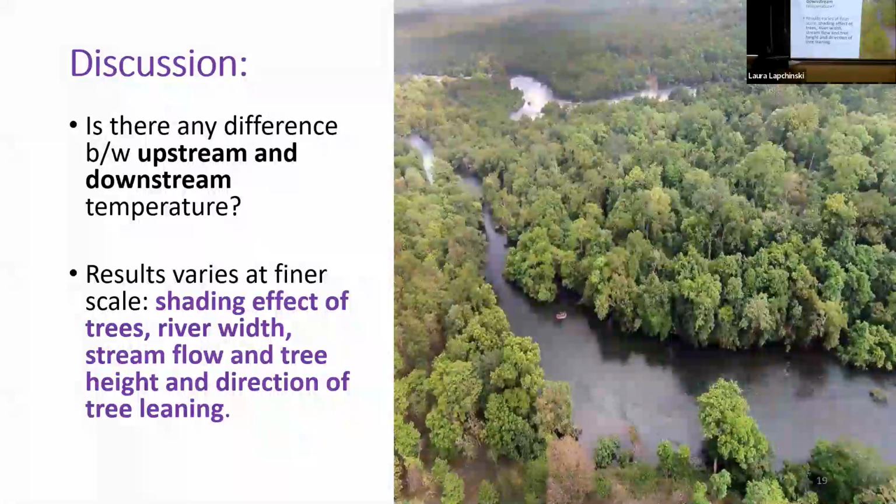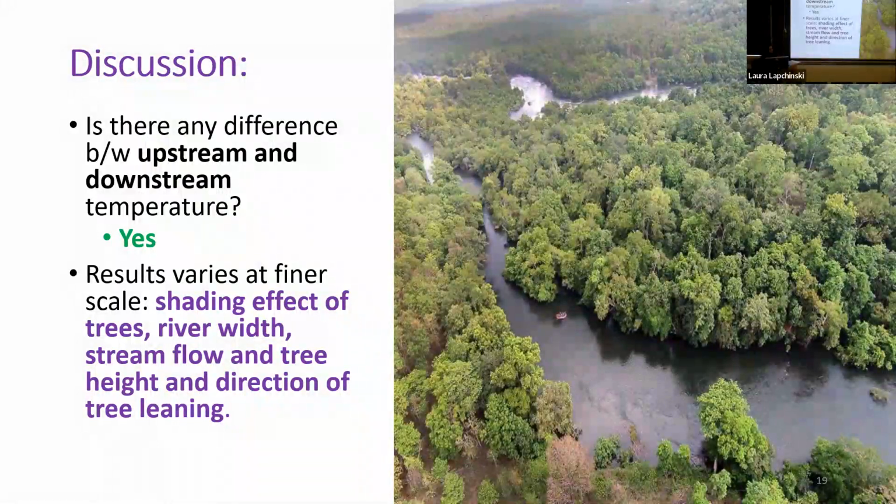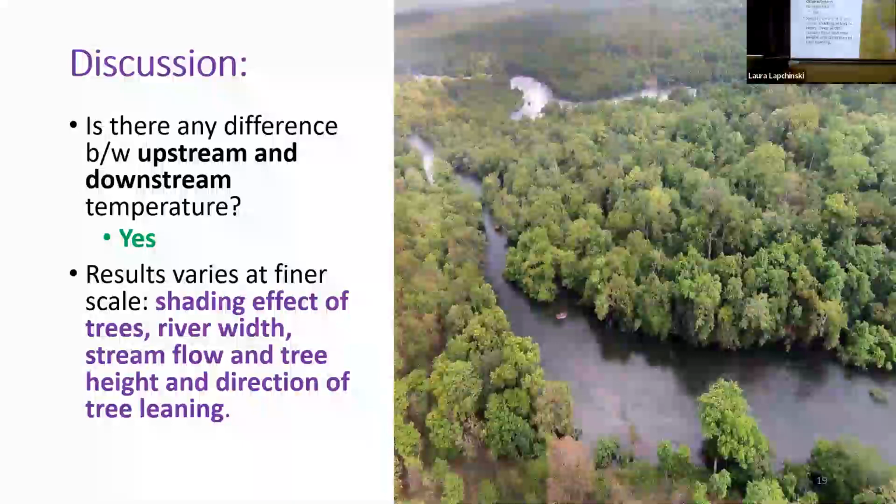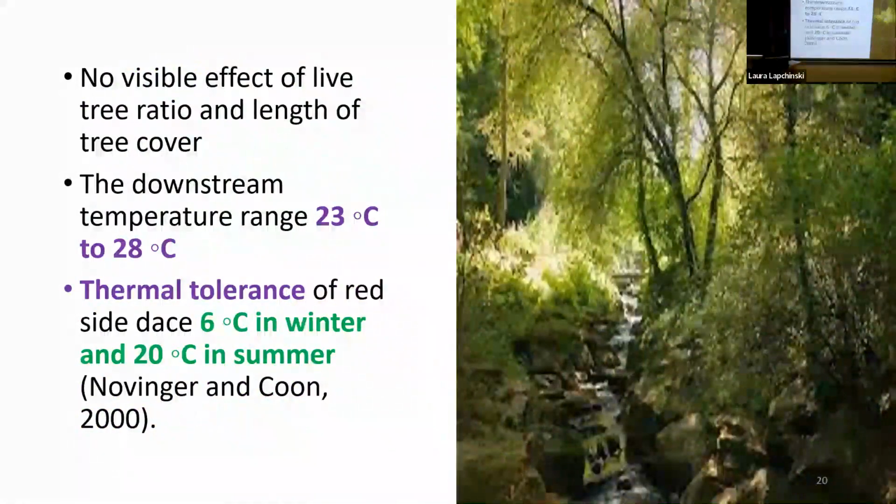So for the discussion, first, is there any difference between upstream and downstream temperature? The answer to this question is yes. We found a statistical difference when we compared the mean of all tree clusters, and we found some at the finer scale results. However, we did not find statistically significant differences in all the finer scale results, because there are many factors that influence the result, such as the shading effect of the trees, the river with stream flow, tree height, and the direction of tree leaning. There is no visible effect of live tree ratio and the length of tree cover.